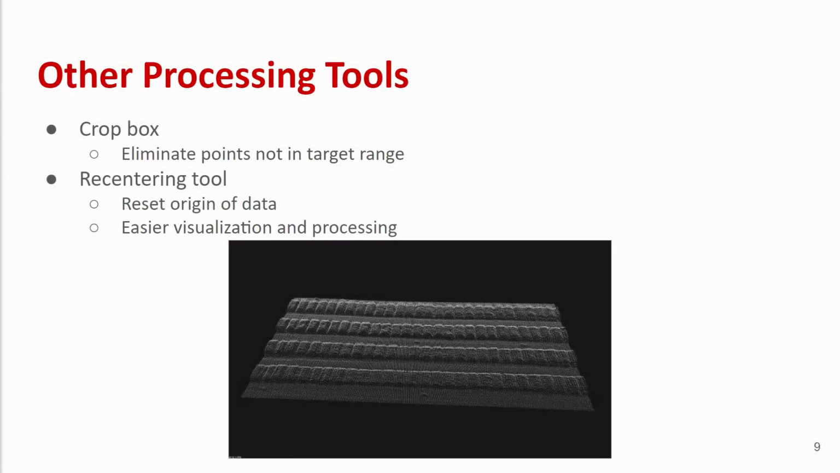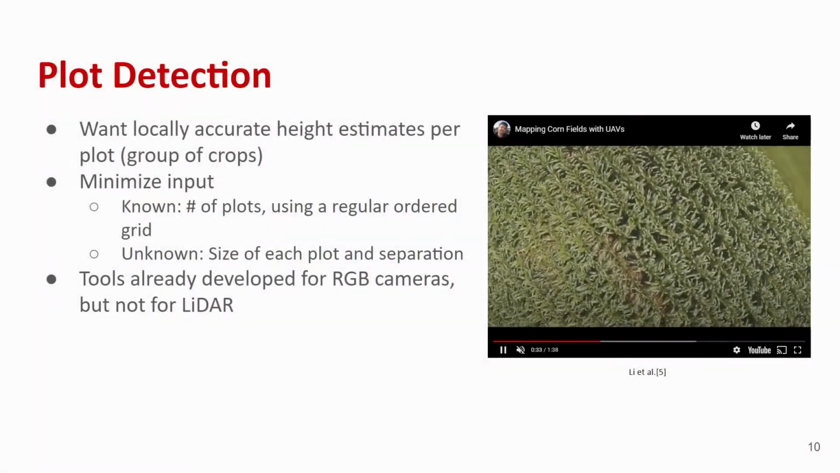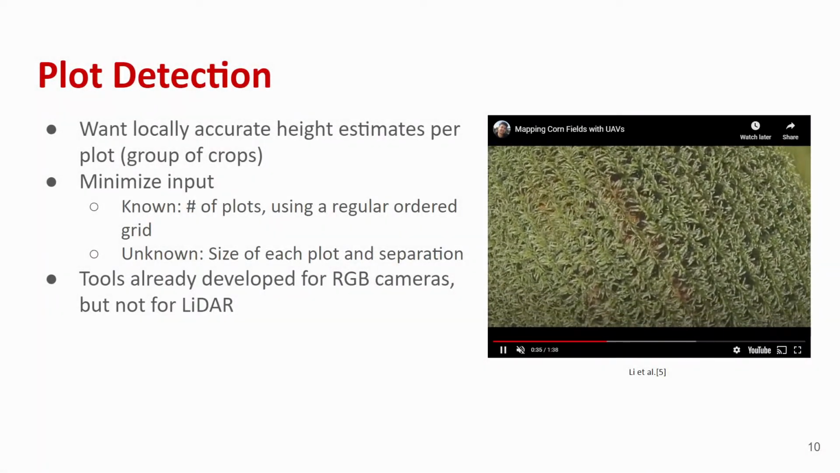We used a few other processing tools as well. Specifically, we used a crop box tool to eliminate points within the map that were not a part of the farm. As shown in the image here, the map was cut down to just the plots and ground rows. We also used a recentering tool that shifts the points to be centered to the origin of the new point cloud map. This is not necessary, but helps with visualization. Another measure to improve the accuracy of height estimation was to detect the plots.